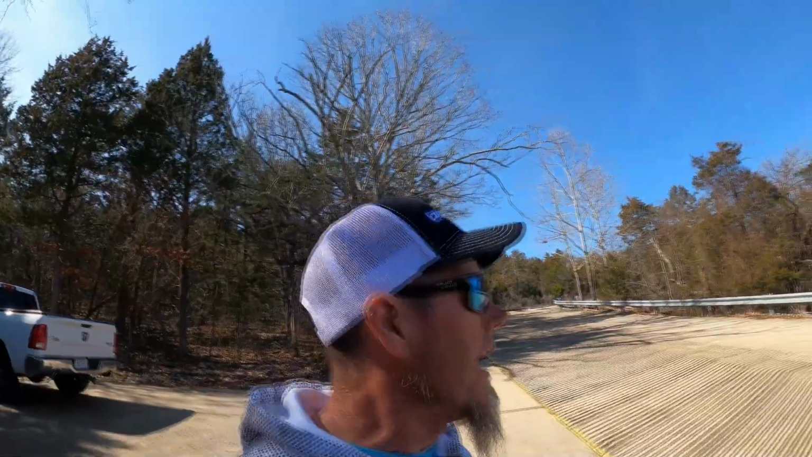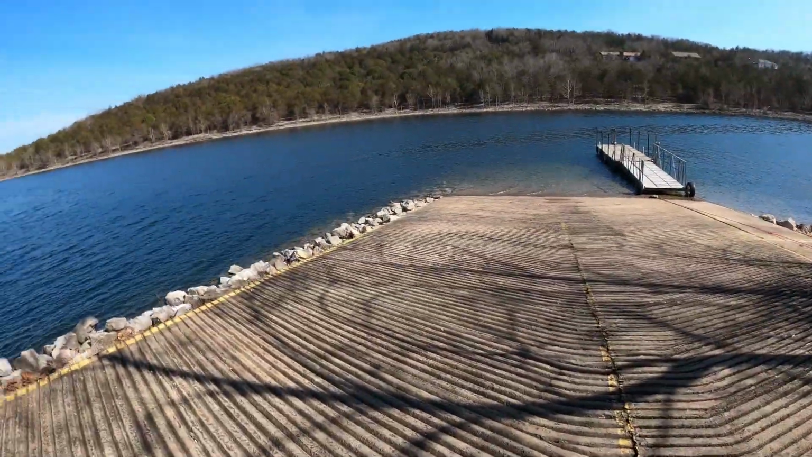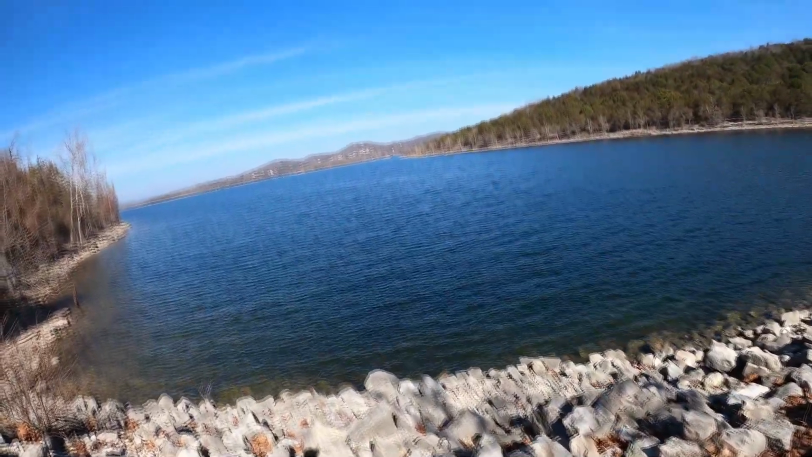Folks, we are here back in Cow Creek. Just texted Travis. I'm going to drop all my stuff up. Look how clear this lake is. Got a little baby boat ramp back here. Man, it is beautiful. Feels good to be near water.